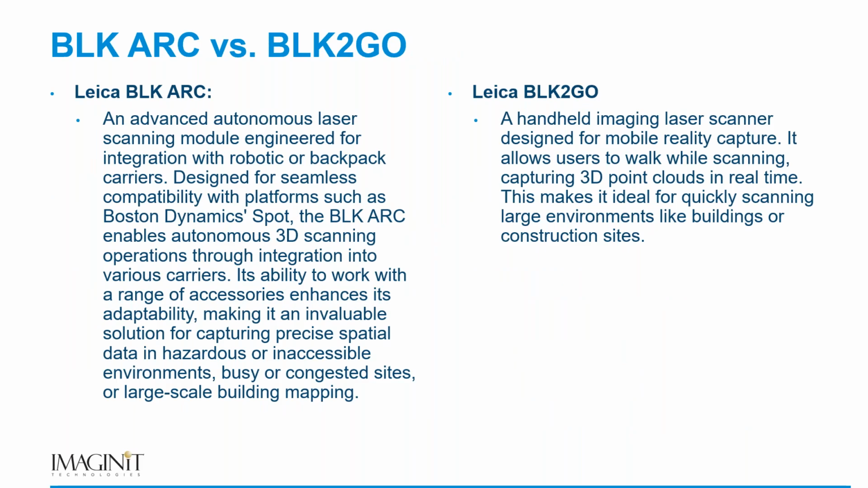All right. As we look side by side at the ARC versus the To-Go, I'm not going to read these line for line, but I just want to point out a couple of things. And Jeff, feel free to jump in. With the ARC, one of the ways we collect data is either through the robotic Spot or on a backpack, or a variety of other carriers, by the way.